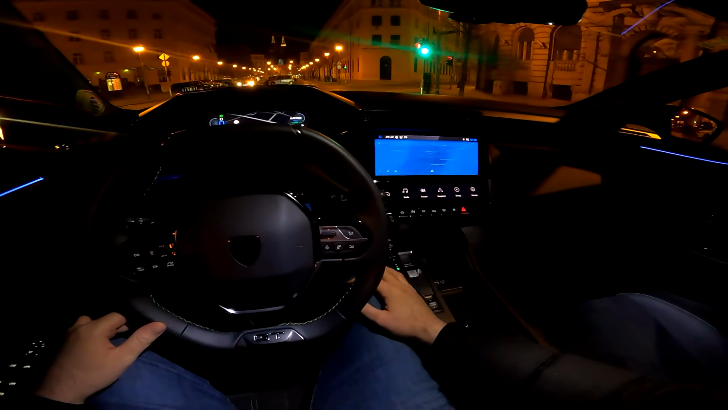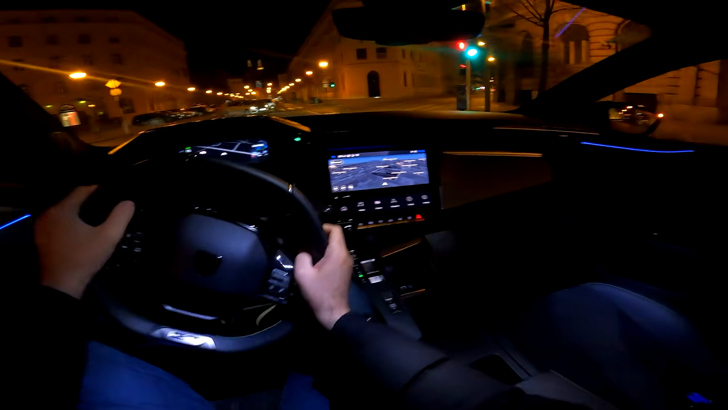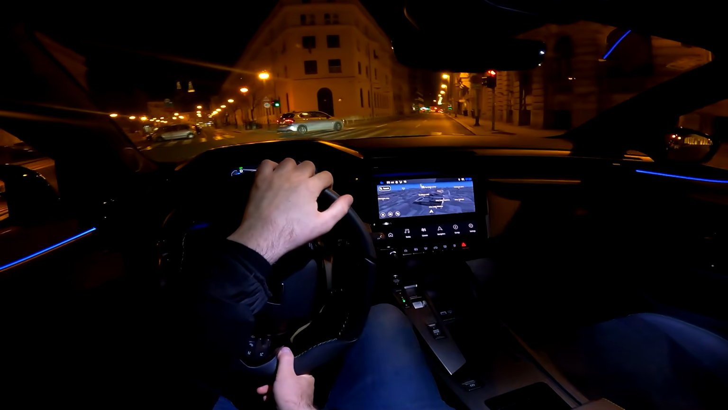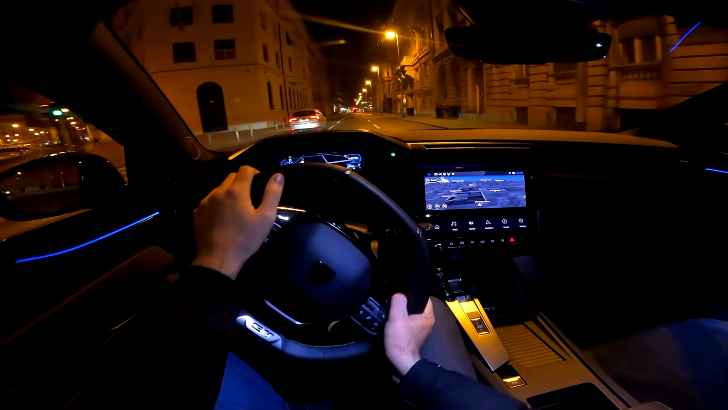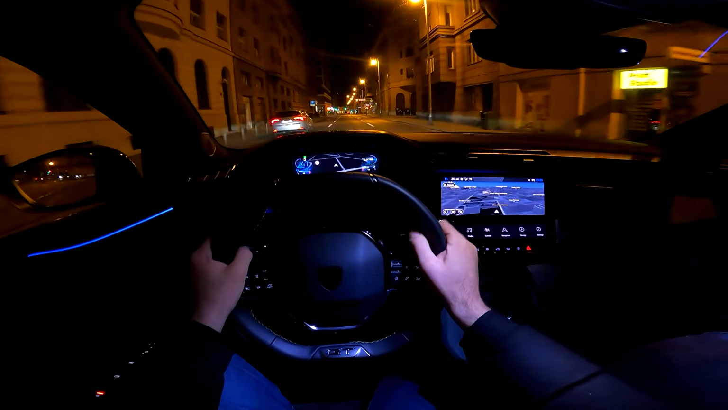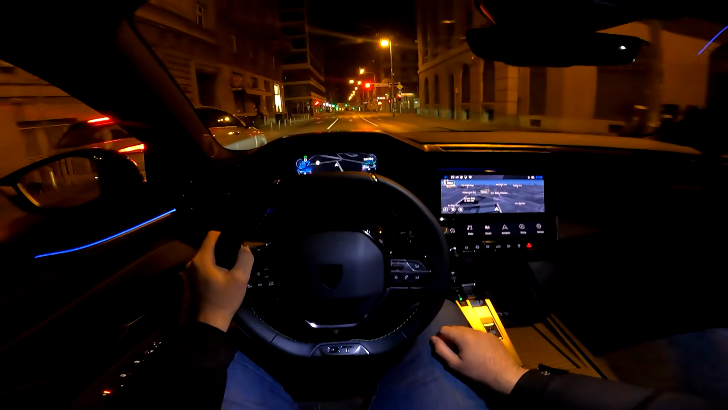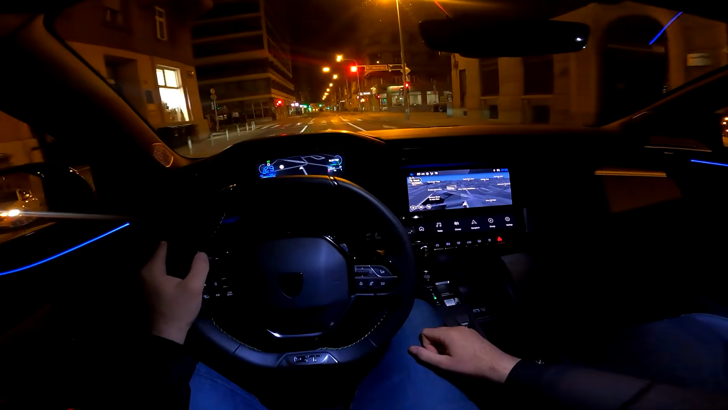Let's turn on the navigation view once again. And there is actually a cool way to set what you have here as those shortcuts. It's called the i-toggle.